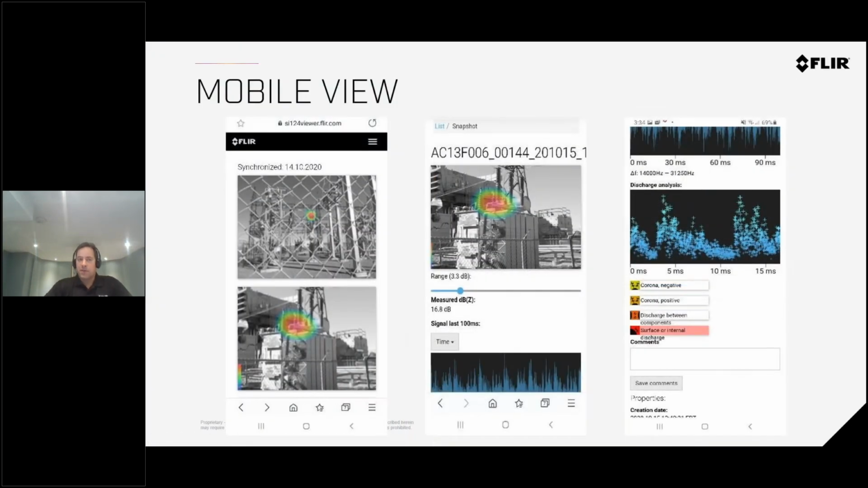What's interesting though is if you're out in the field, you're doing inspection analysis, you want to know what this is right on the spot, you can connect it to your mobile phone and get analysis right on the spot. So while you're on mobile phone, you log into your account of the camera, you do your diagnostic, you've captured the image, the AI is doing the work, and it's showing you this is surface or internal, for example, in this case, probability of surface or internal damage, or some of the other options as well.